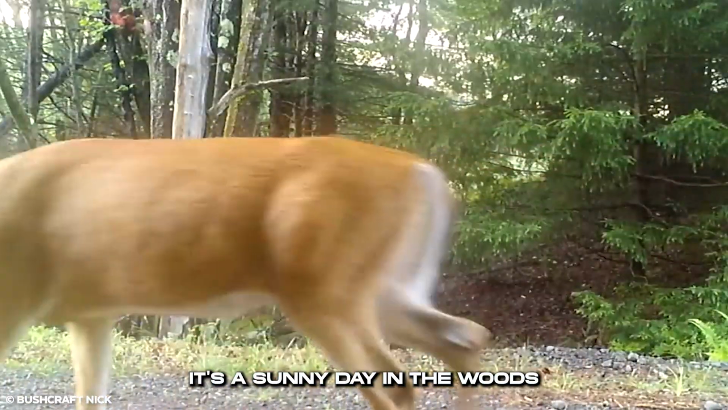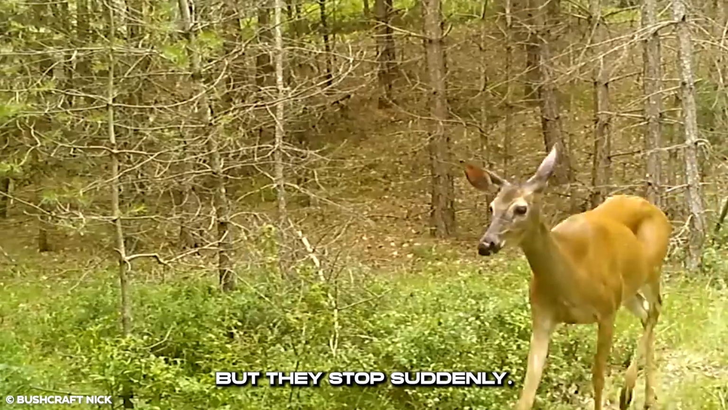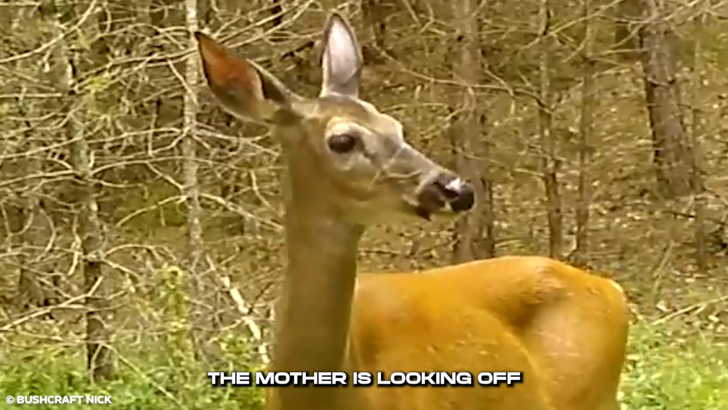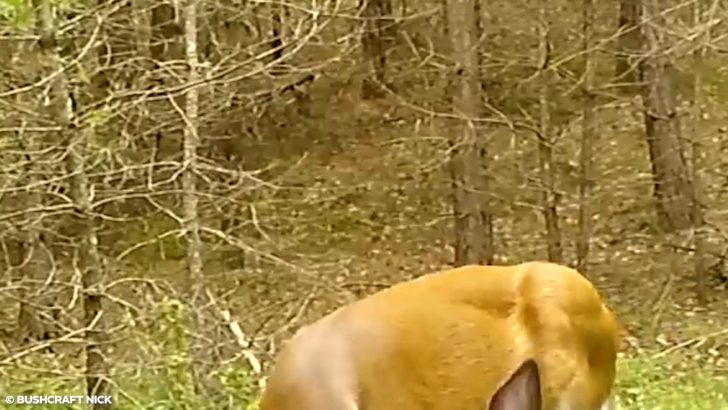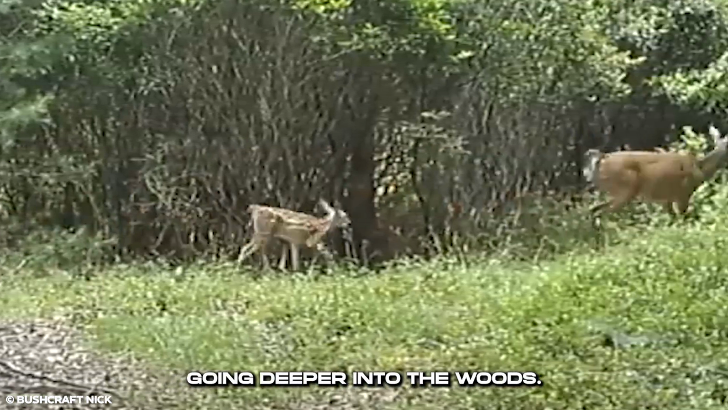It's a sunny day in the woods, and this mother deer and baby deer are together, running, but they stop suddenly. The mother is looking off into the woods suspiciously. Her calf stays behind her. They quickly run from the area, going deeper into the woods. Something small yet terrifying passes where the deer just ran past.